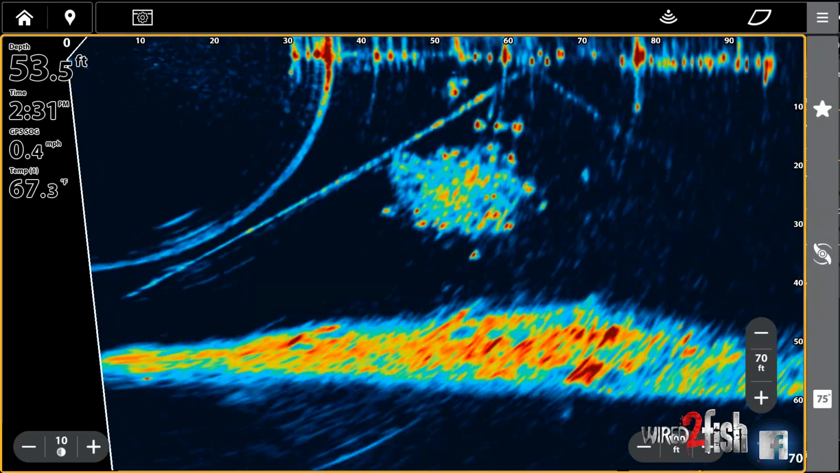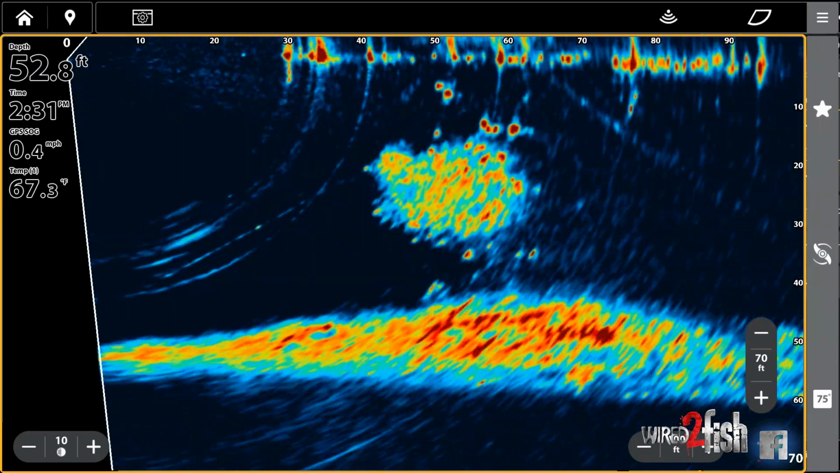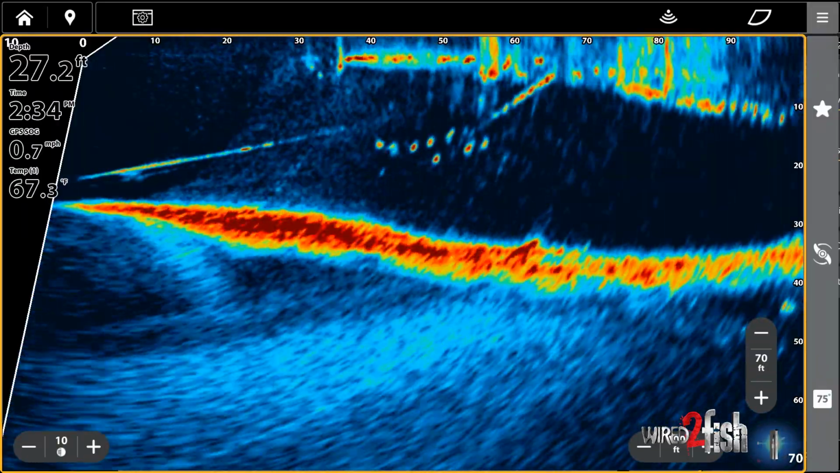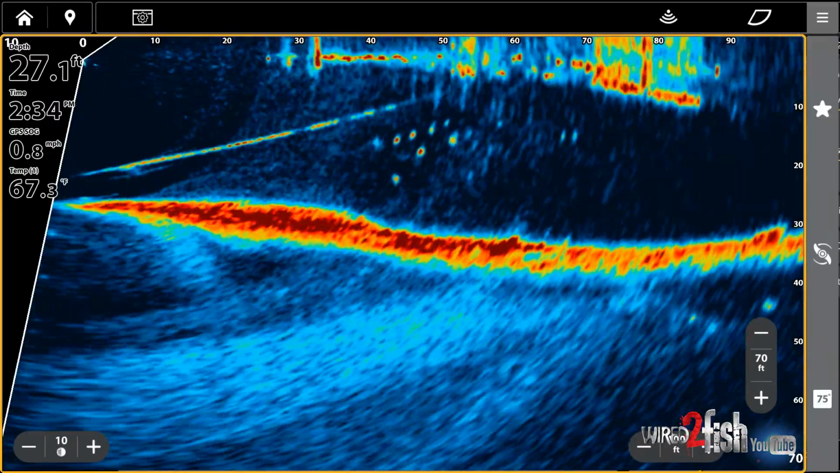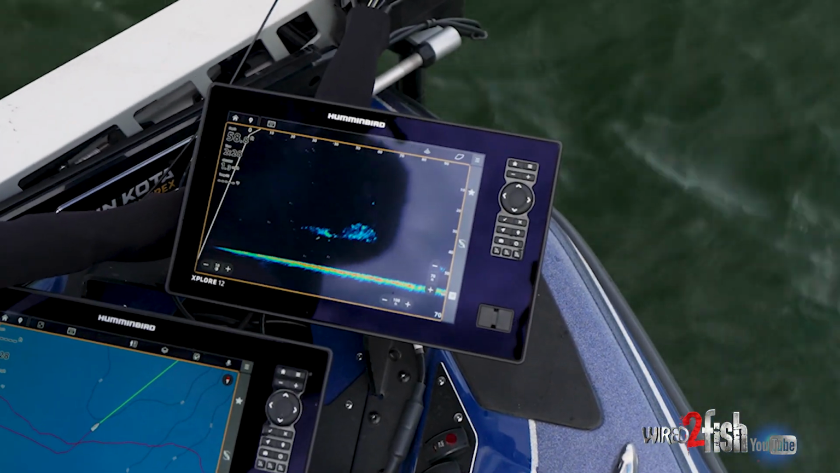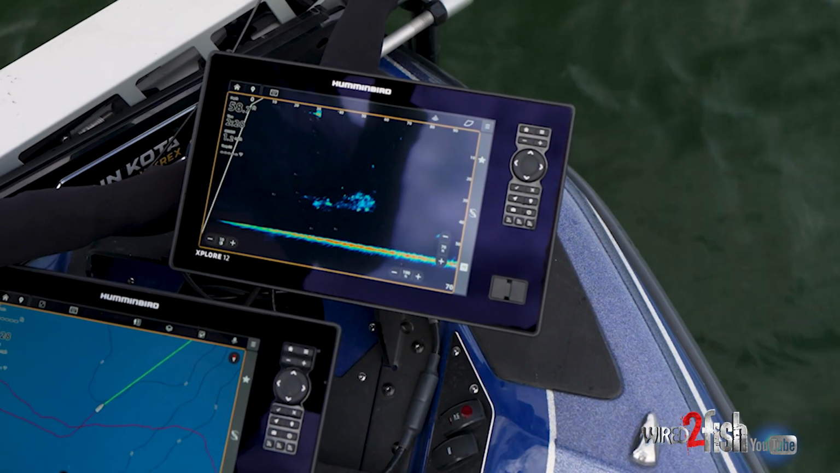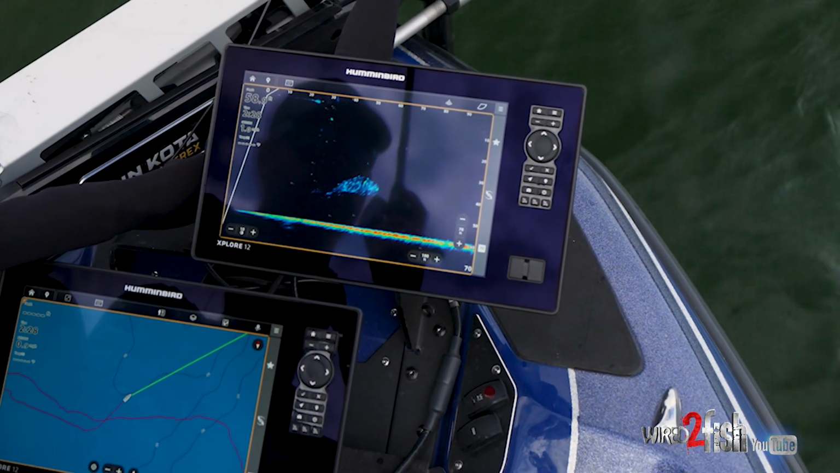So it really spreads out the colors we're using so you can distinguish red is hard, blue is soft, or just a weaker return. So like right here, looking at this bait out here in the middle, I'm getting a blue return. Throw my spoon in there, I get a little harder return.